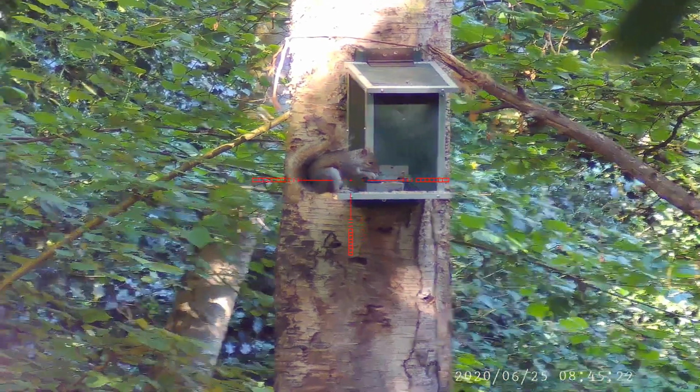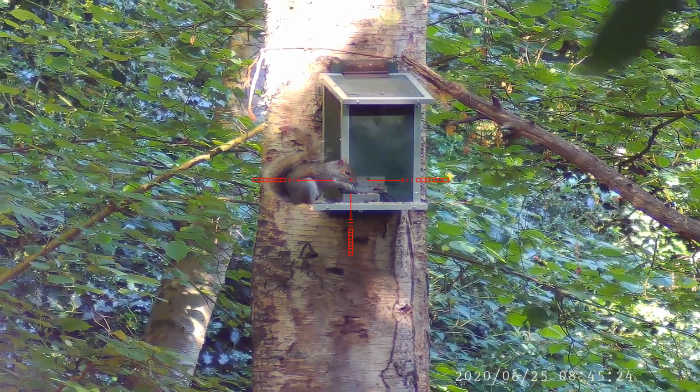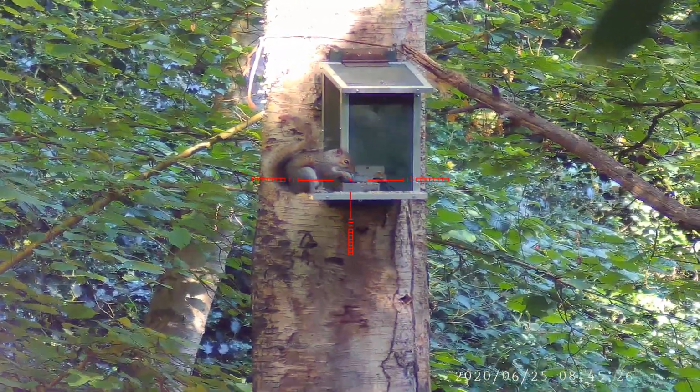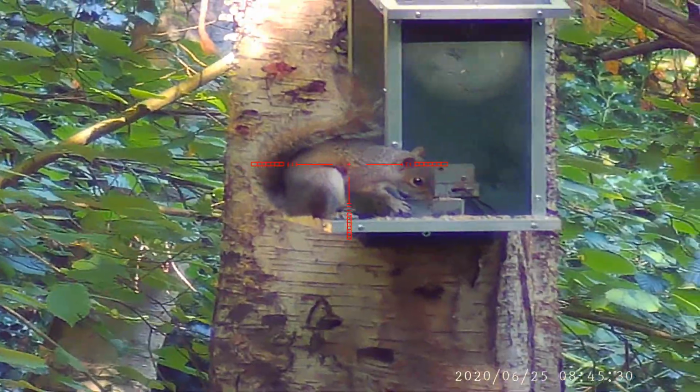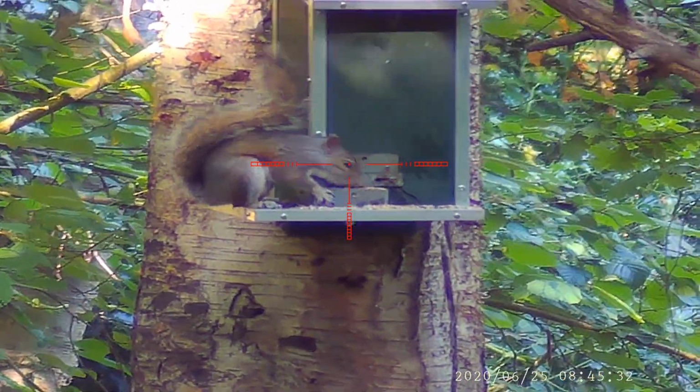Welcome to my latest squirrel shooting video. We're back at the Iron Bridge. I've set up in a big bank of laurels next to the 18th century waterway. The feeder is around about 27 yards away.